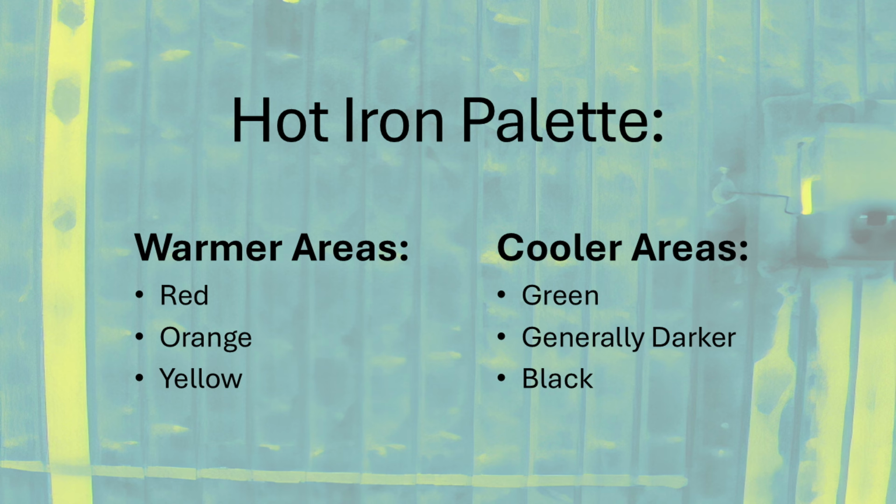In this particular case, green is typically around 42 degrees Fahrenheit. The darker colors are around 36 degrees Fahrenheit, and when it's black, it's 20 degrees Fahrenheit.